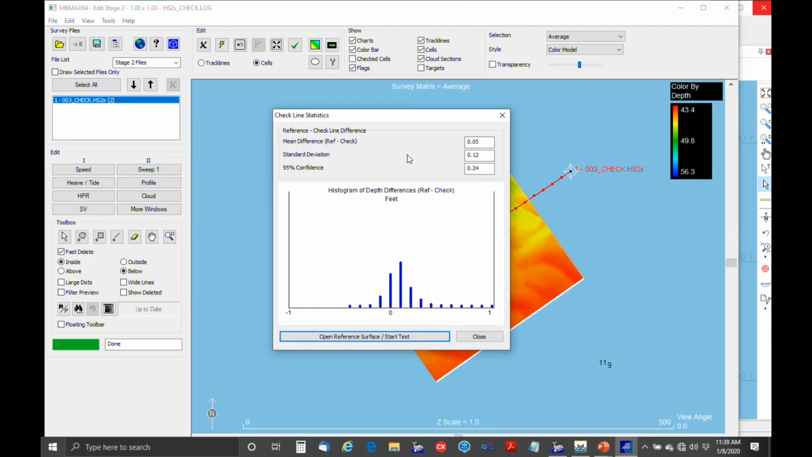The mean difference is very small, and the 95% confidence is 2/10 plus, which is a pretty good result. So we'll close it and we can move on.